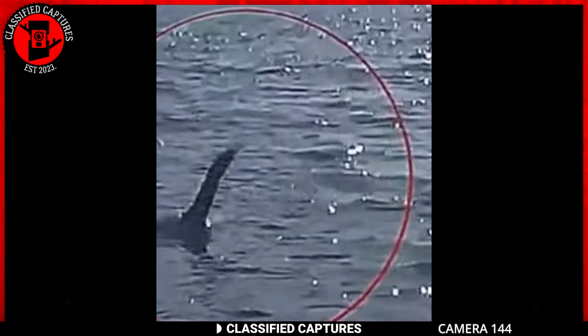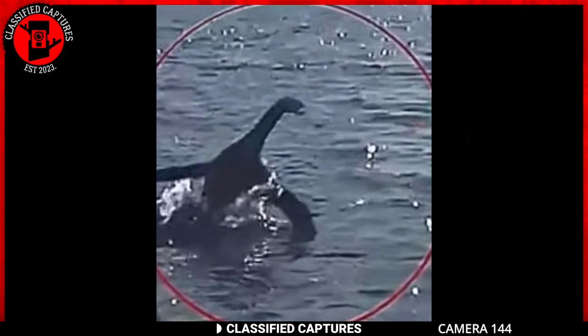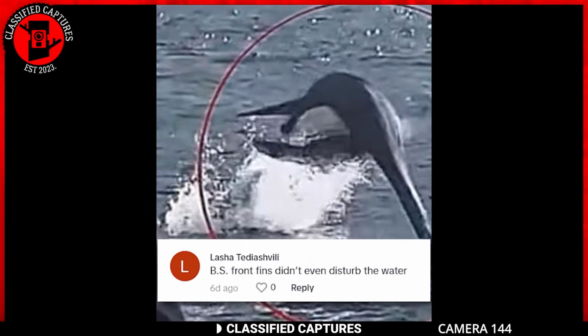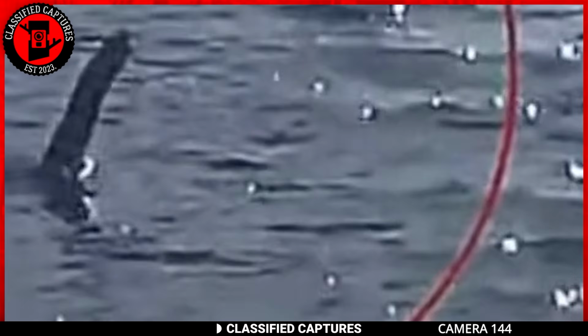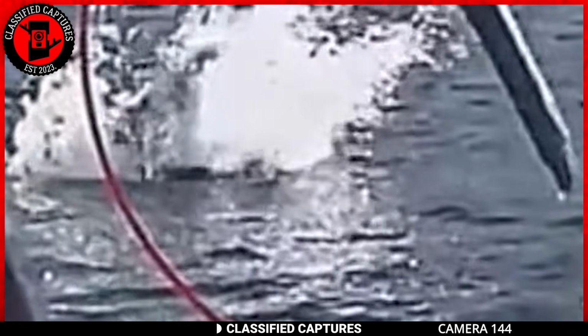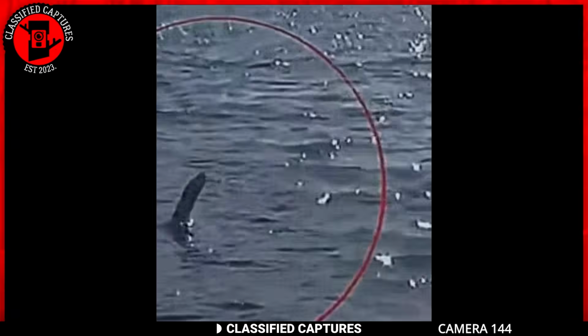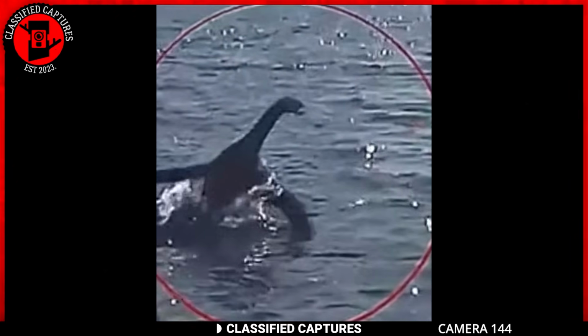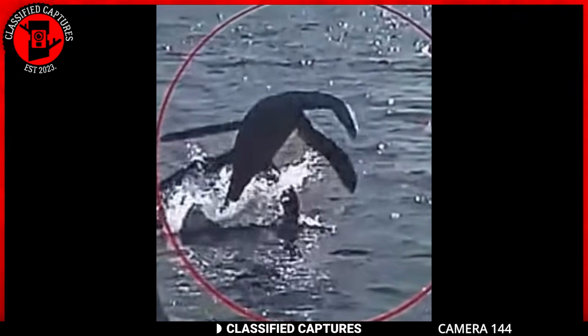Reverting to the clip, a number of individuals who saw it stated there was no way it could be real. An example is this comment. The user points out something critical they observed. The creature's front fins don't disturb the water. I didn't notice it before, but after going back to watch the clip, I must say that it does look like a hot knife going through butter.